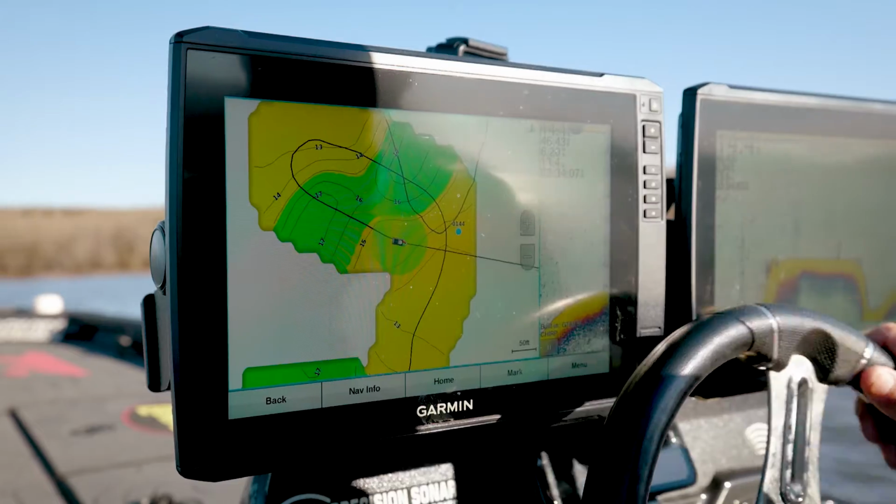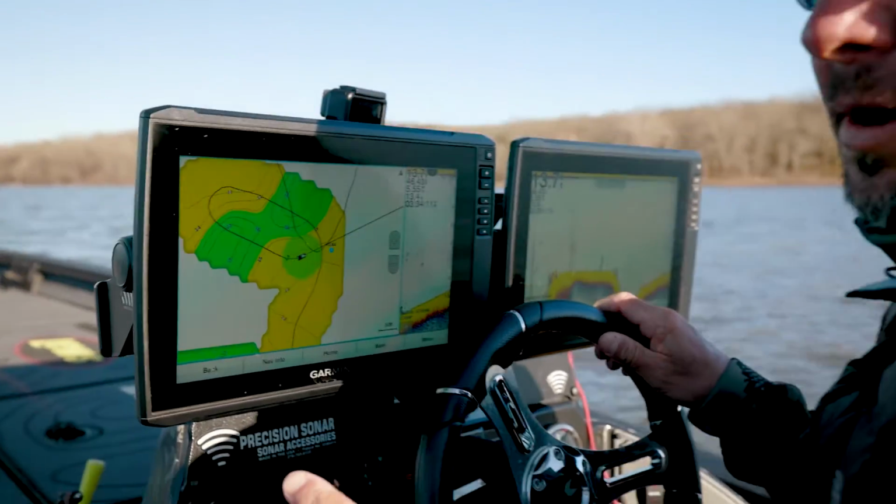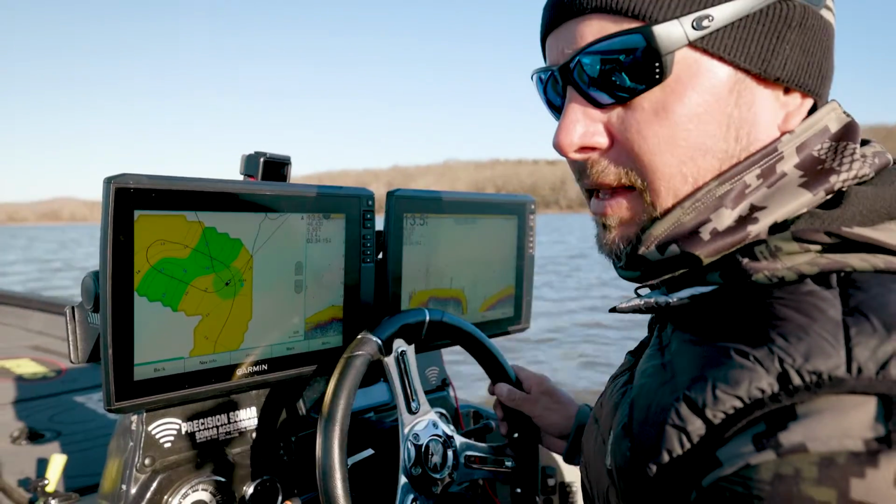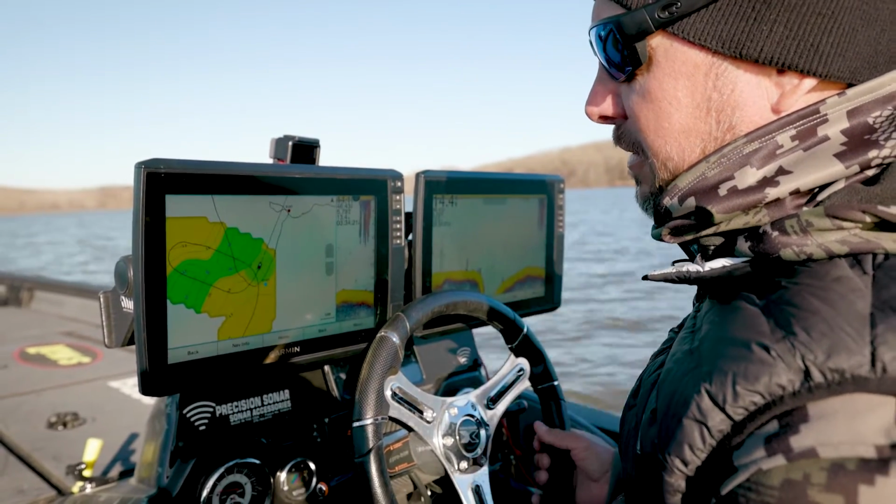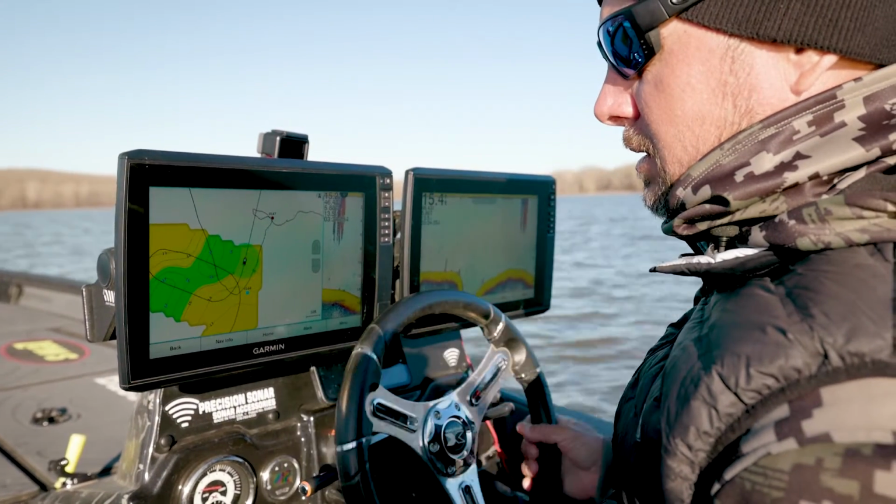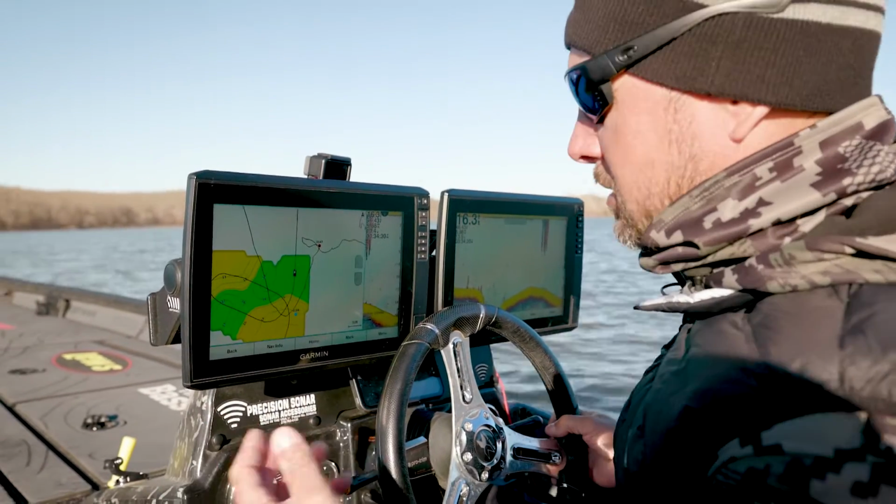One thing you want to make sure you do when you build it is note the water level. Right now the lake's up a couple of feet, so you want to note that, because obviously if you come back and it's 10 foot high or 10 foot low, it's going to be a little bit different. It doesn't take long to do. That right there is probably 2 acres, and we've been doing it for 2 minutes.